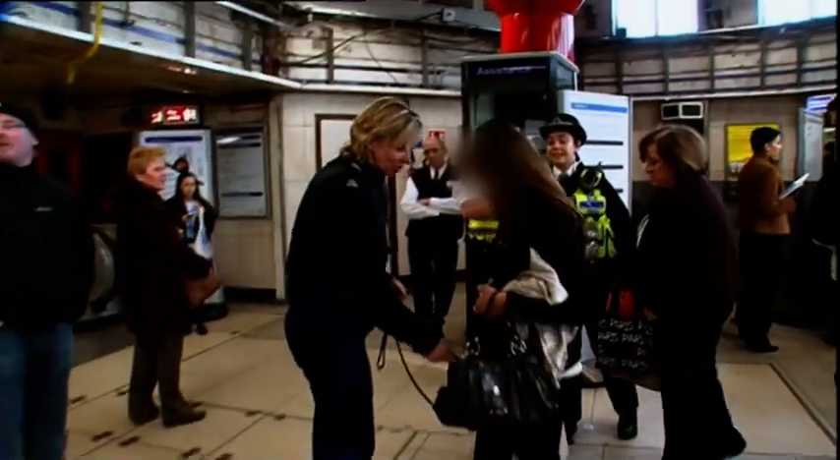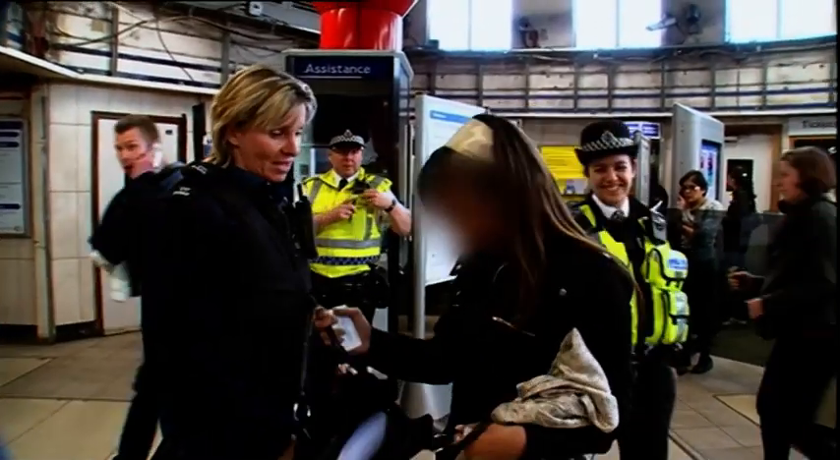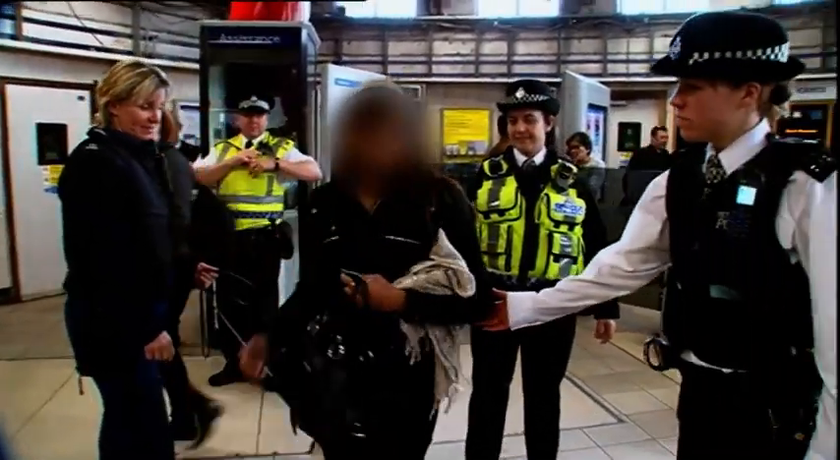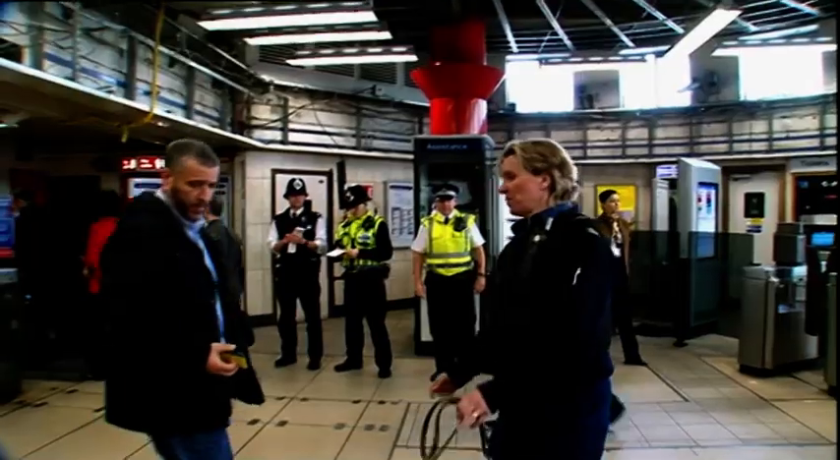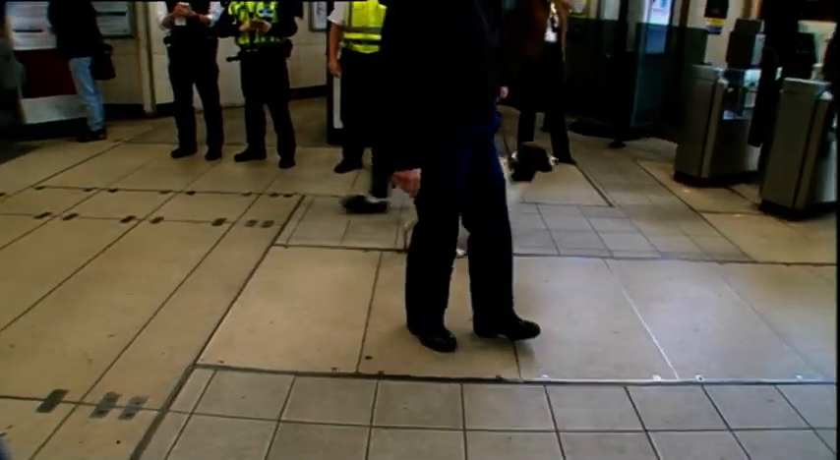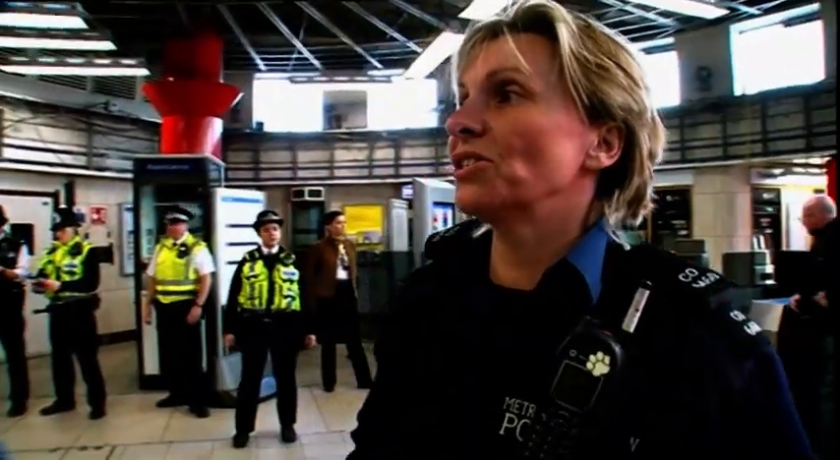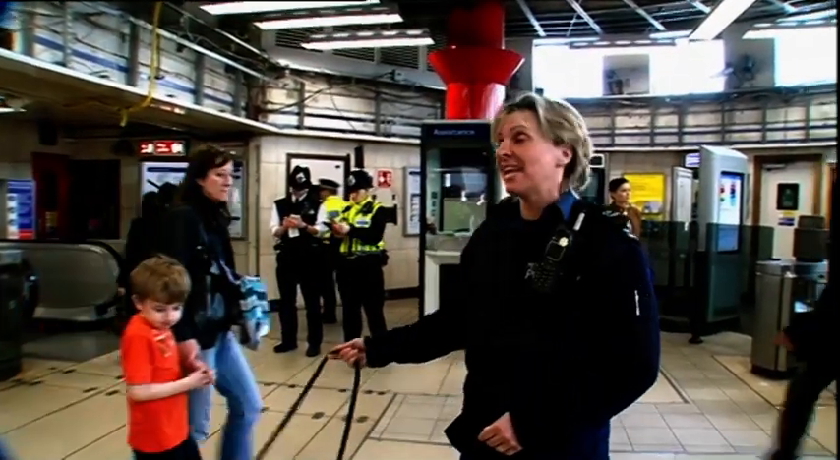Okay, he's a drugs dog. Oh, okay. He's just going to go off for a search? Yeah. Okay. Do you want to come with us? It's probably through here. It's quite hard here in the fact that on the train stations you've got a lot of wind everywhere. Hi, mate. How are you? Lovely, thanks, sir. So the wind's obviously blowing around everywhere, so the dog has to work quite hard and scent the air around the person. Basically, that's what he's doing, he's scanning the air around the person.